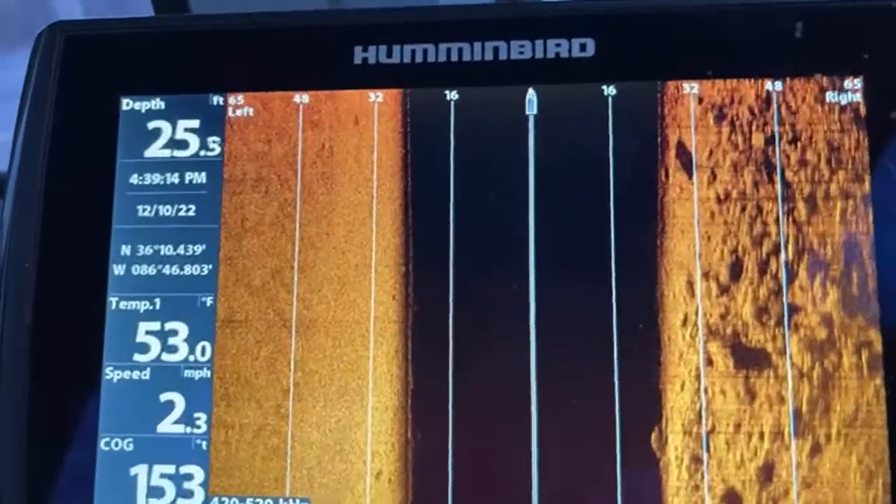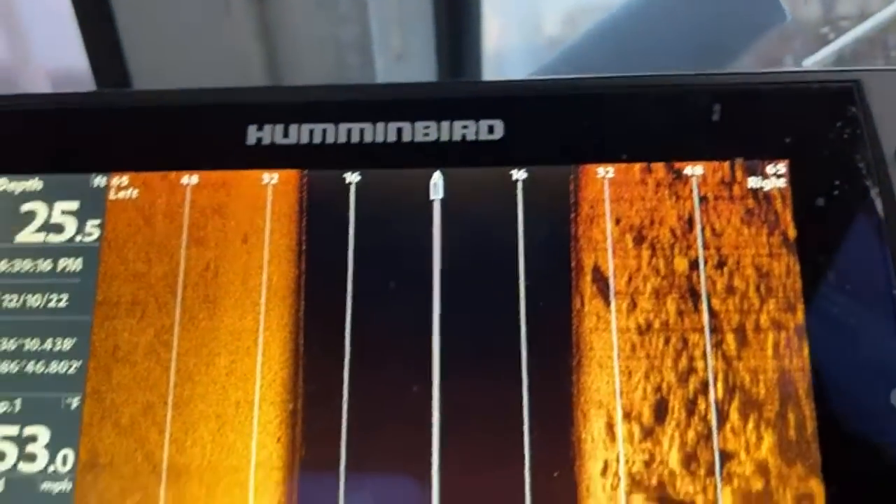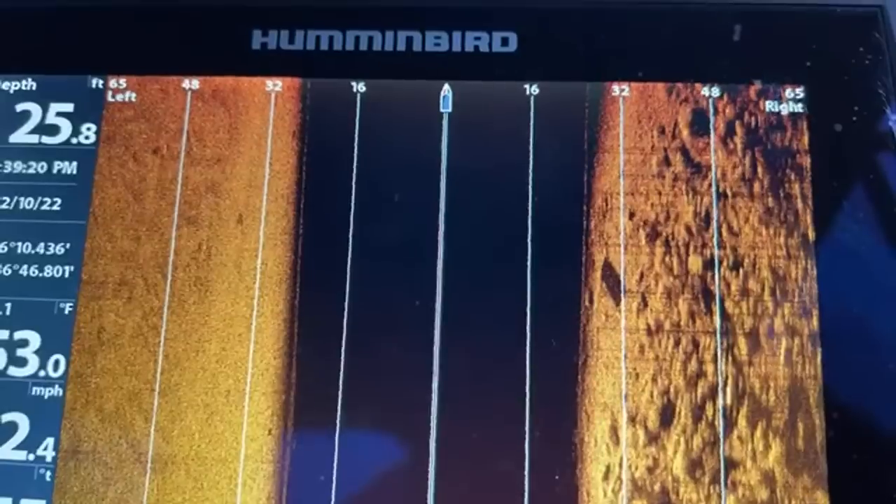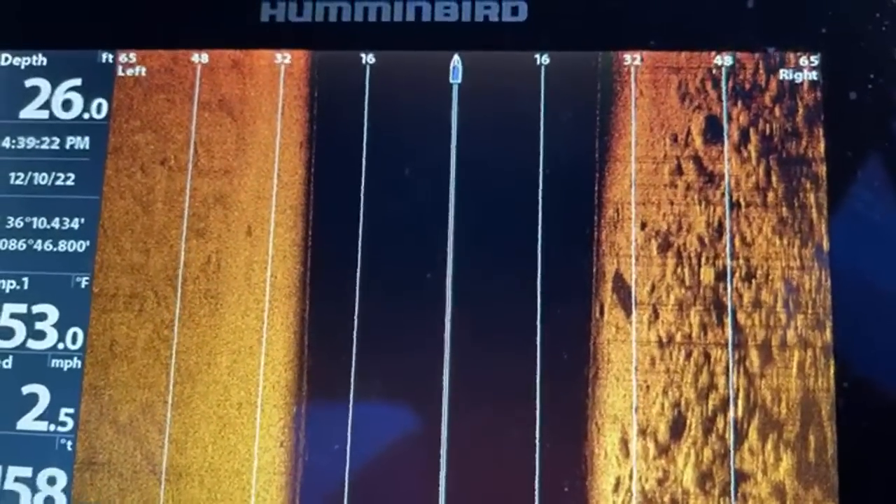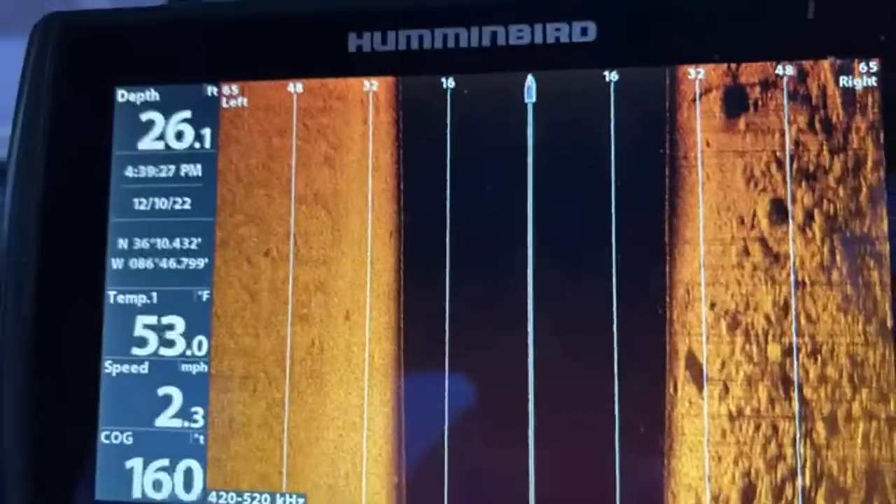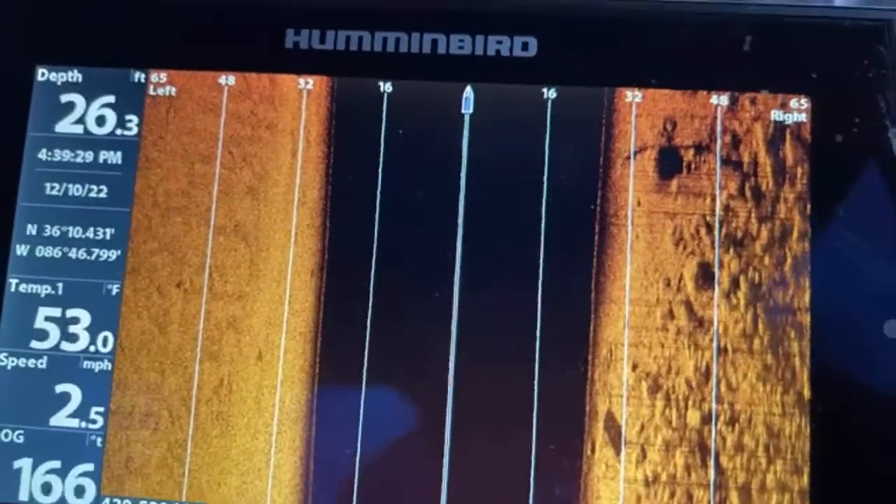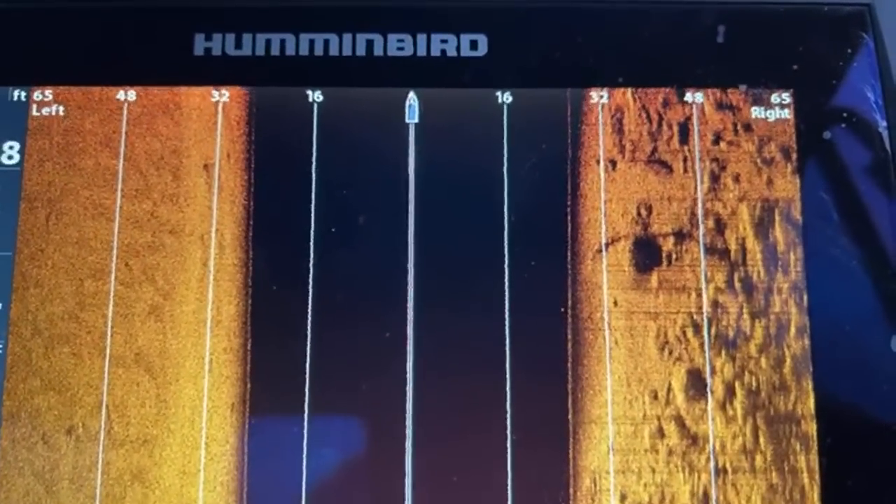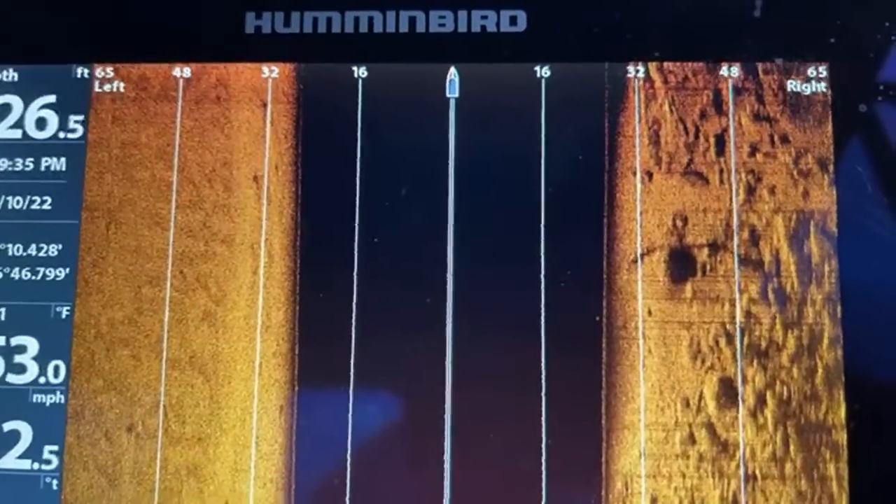I don't know why I can't get it back. That's crazy. It's making me mad now. We'll definitely have to recheck this tomorrow.